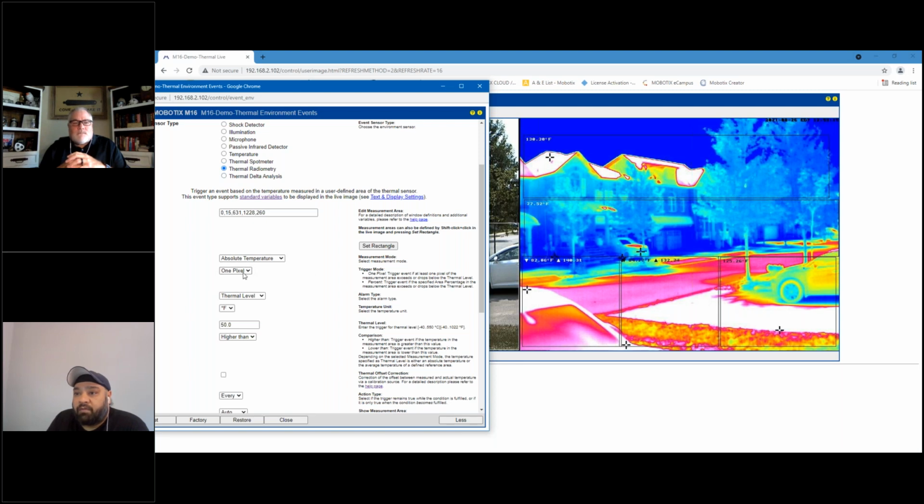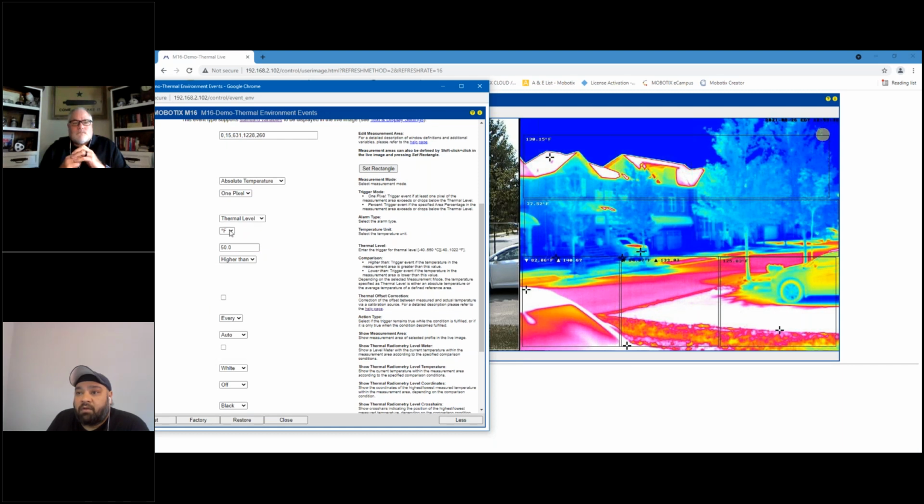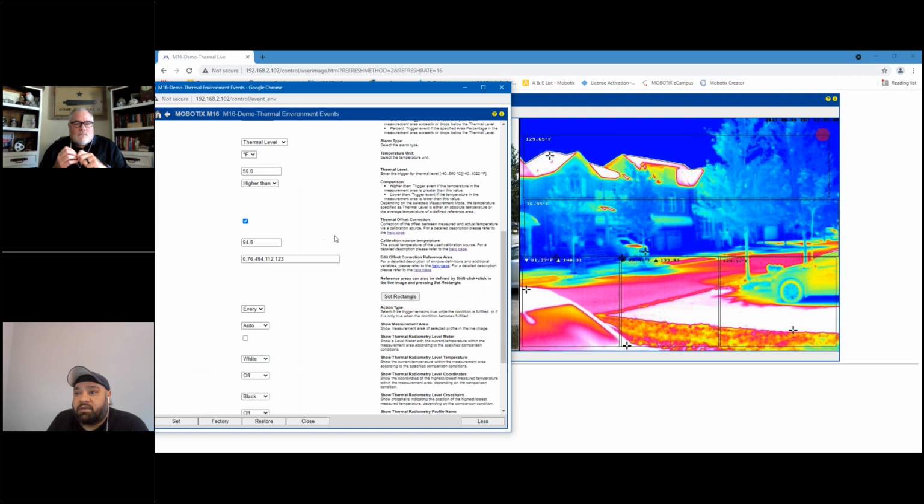I've defined it over here, but I can also go in and set up a percentage, which I'll show you guys later. And then over here, you're looking for a thermal level as opposed to a thermal range. A thermal range would be within a certain high temperature and a low temperature value. But for a thermal level, you can go with degrees centigrade or Fahrenheit, and you can define what value you want. You can say, okay, above a certain value or below a certain value of temperature is what you're trying to detect. Over here, you have the ability for an offset correction also.